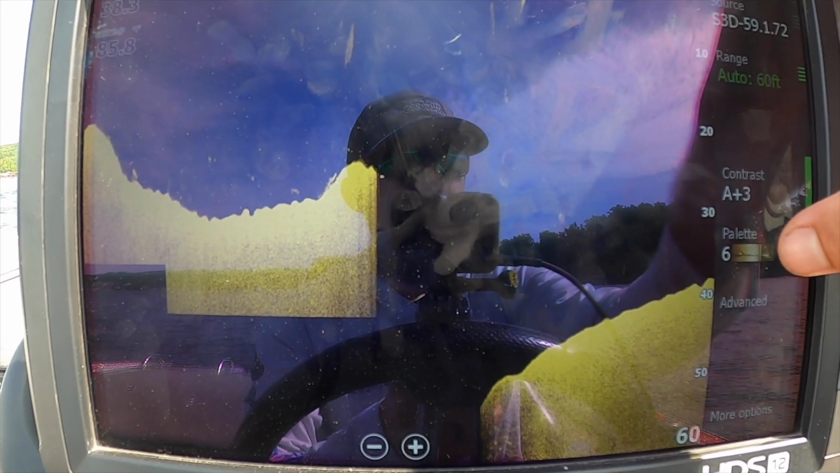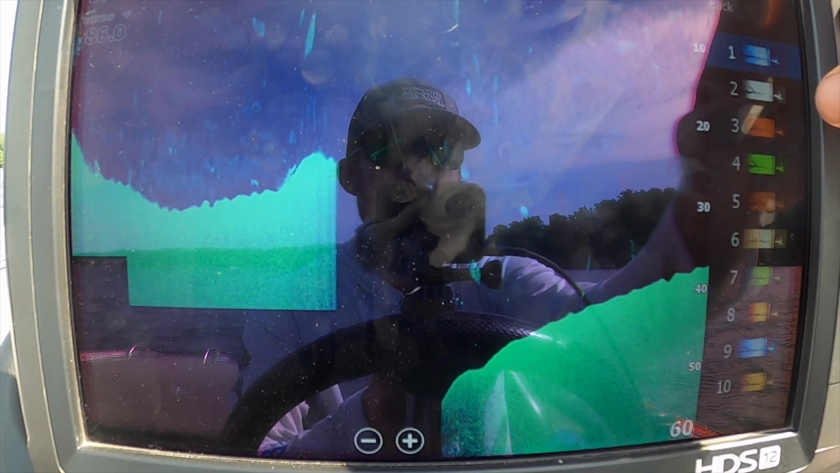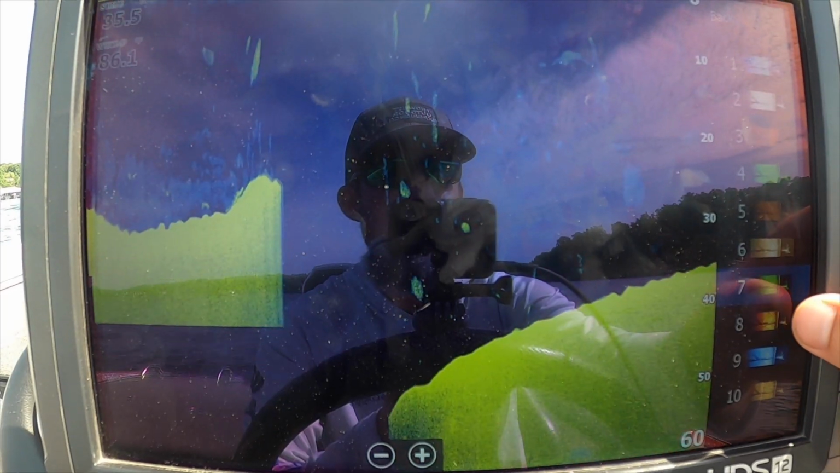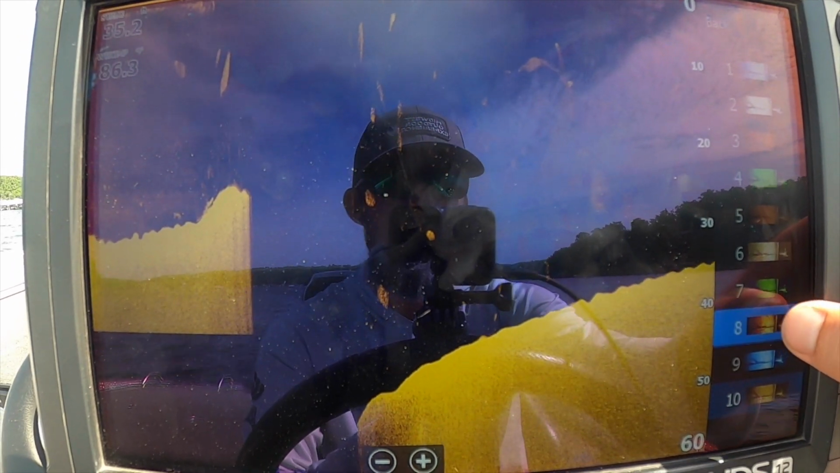Okay, now the next thing you can pick is your palette, and this is arguably going to be one of the most important things. It doesn't matter what you pick. Pick something that suits your eyes, what you can see well. The one thing you have to keep in mind is that whatever palette you choose, you'll have to adjust your sensitivity a little bit. I'll show that in an example here.